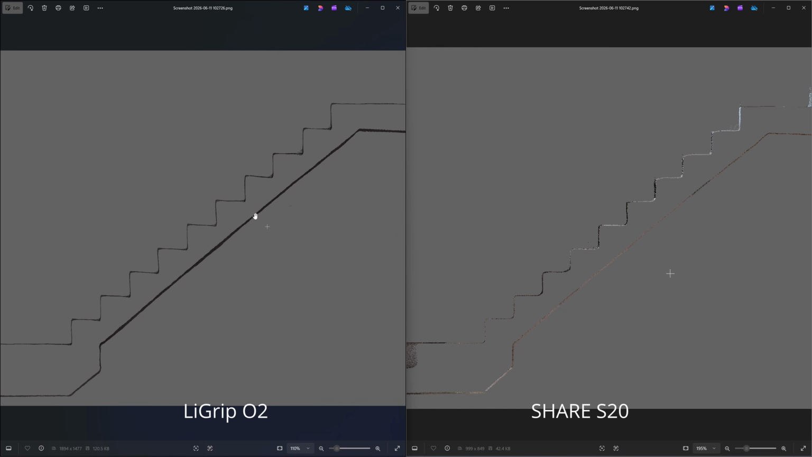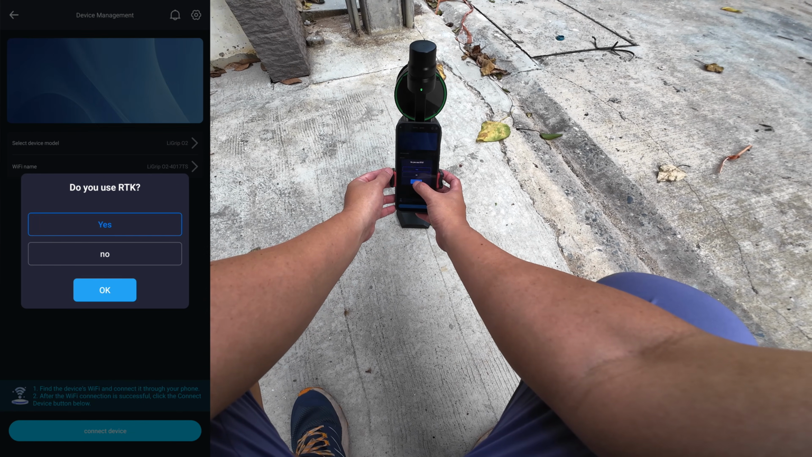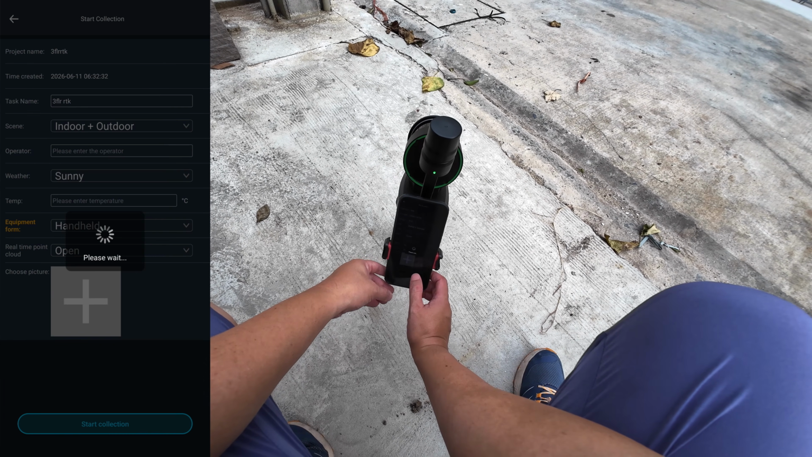Since the staircase is only 90 centimeters wide, this level of detail simply can't be measured with the terrestrial LiDAR scanner. In the second test, I will demonstrate the scan feature most LiDAR users request, RTK Fusion.